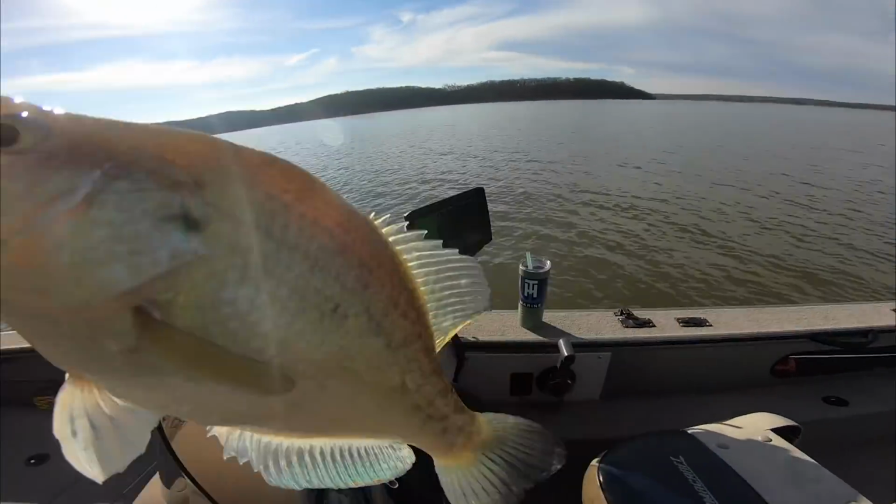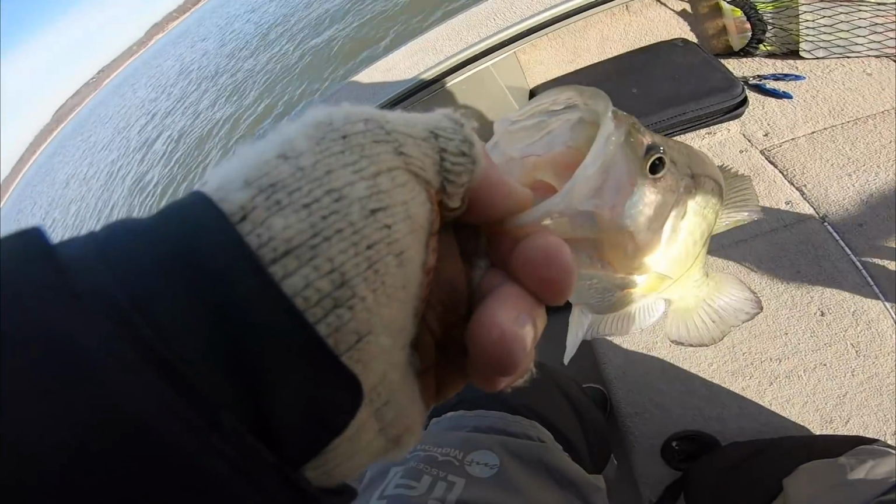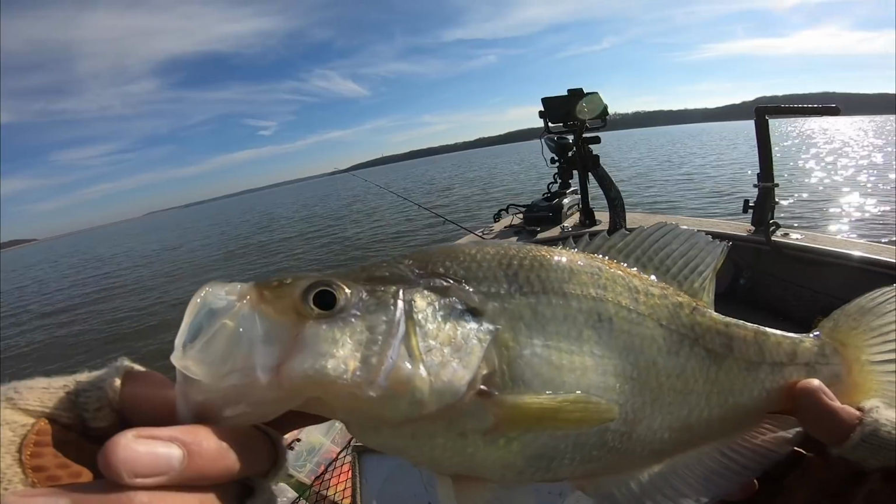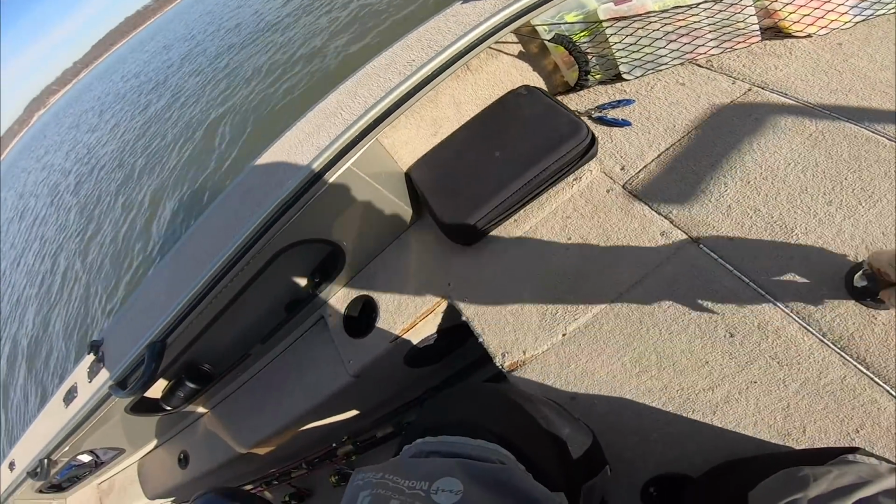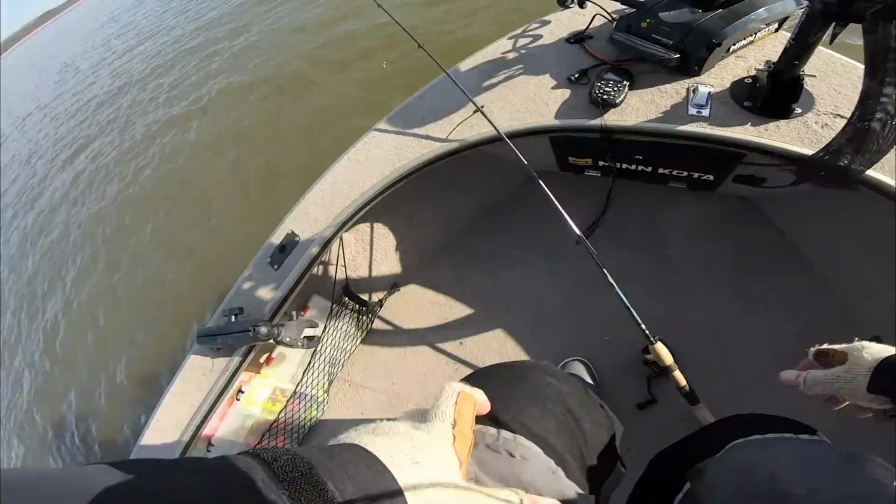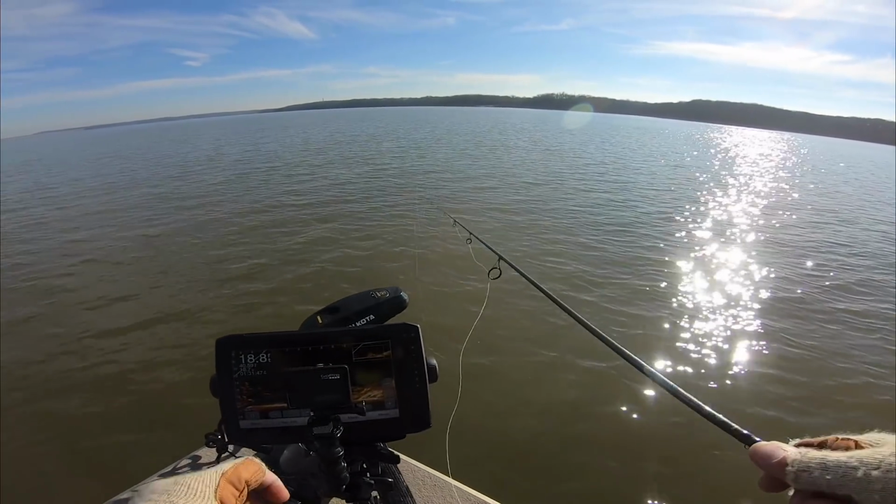On the first drop, we're gonna put some in the live well for a couple pictures and show off later. My buddy is out here fishing nearby also, so maybe he wants to take a couple home, but as far as these big ones go, we're gonna let these guys go. But it's a nice first way to start it off. Good sign. First drop, first fish on my favorite pile as of late, and it's working. So let's see if we can't get another one here.